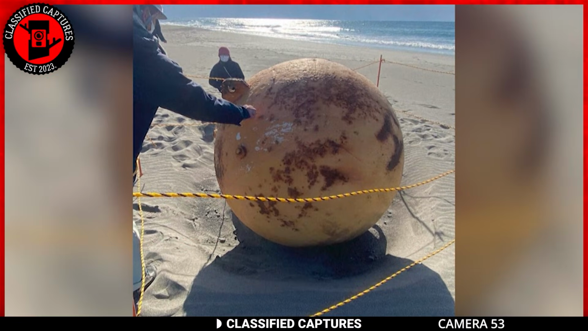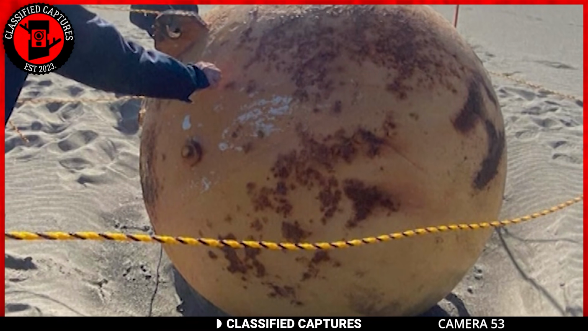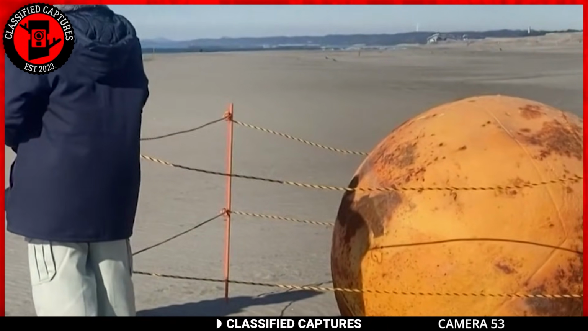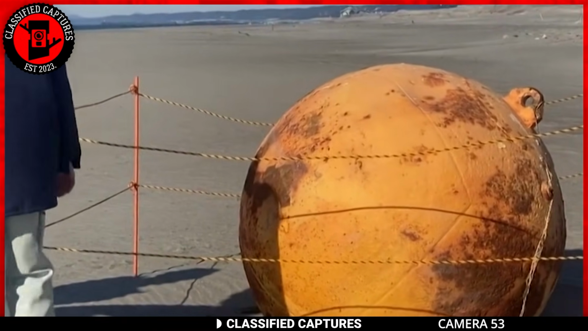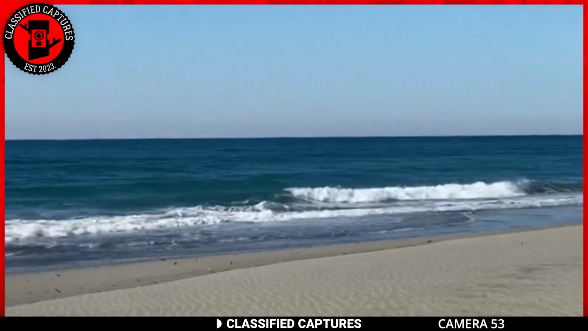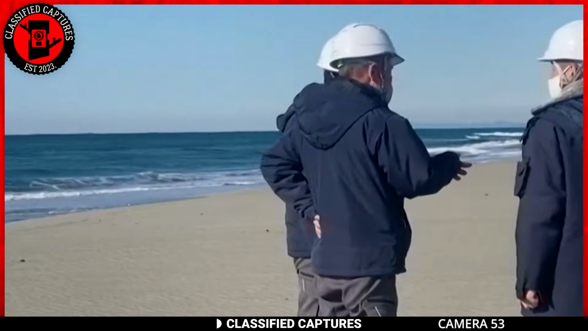The mystery deepens on the shores of Japan as a large orange metal object mysteriously appears on the beach, leaving eyewitnesses and officials perplexed. The sheer size and weight of the object spark bewilderment, as no one can fathom how it was transported there overnight. With no clear explanation for its presence, various theories have emerged, including the possibility that it might be of extraterrestrial origin.